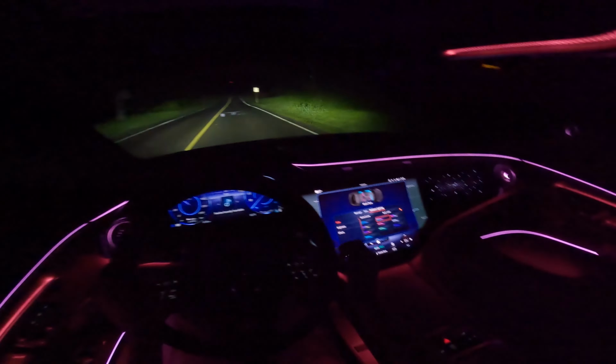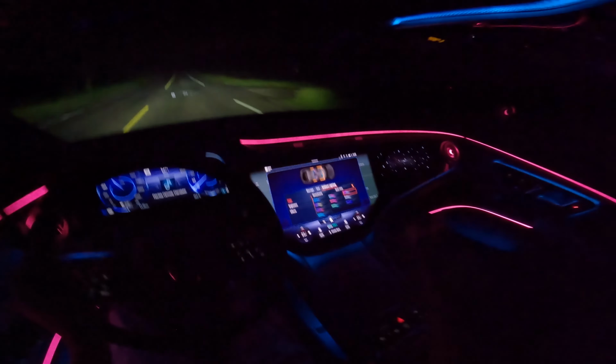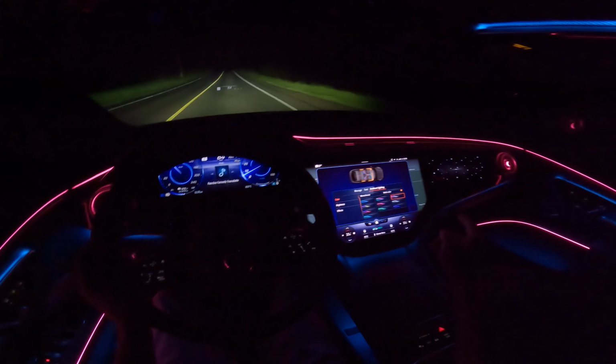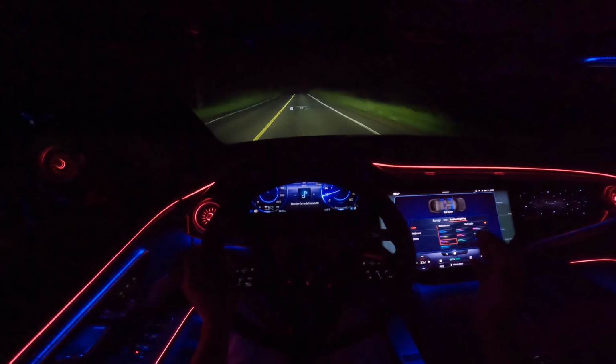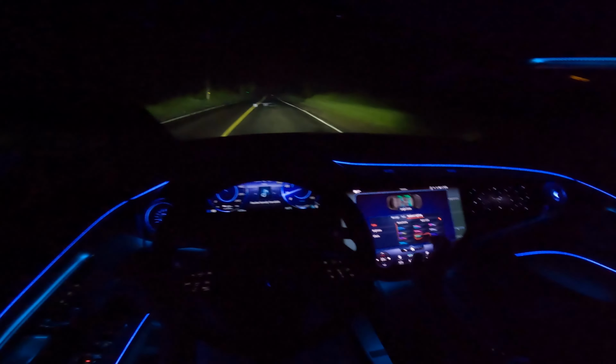I kind of like Miami Rose and Malibu Sunset. They do look very cool. This would look amazing with a white interior. Normally I kind of go for Red Moon, and there's Purple Sky. Unfortunately, it's not an option. Purple Sky is my favorite one. The green's kind of cool as well.